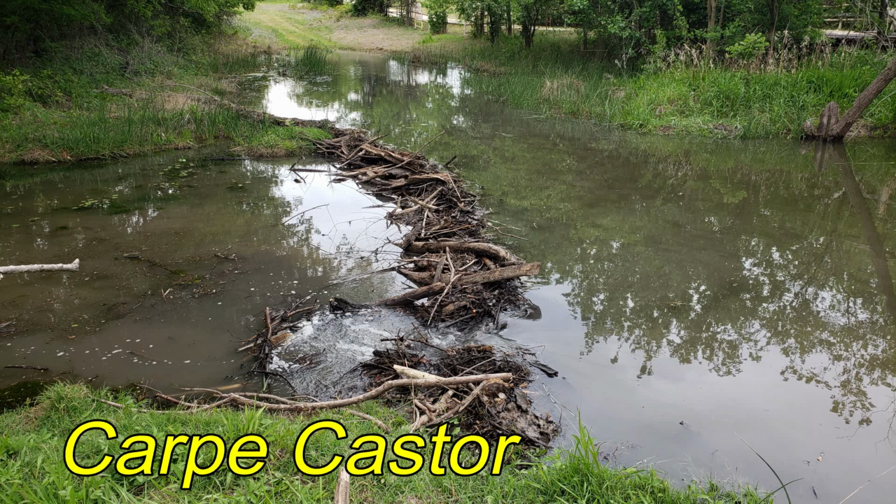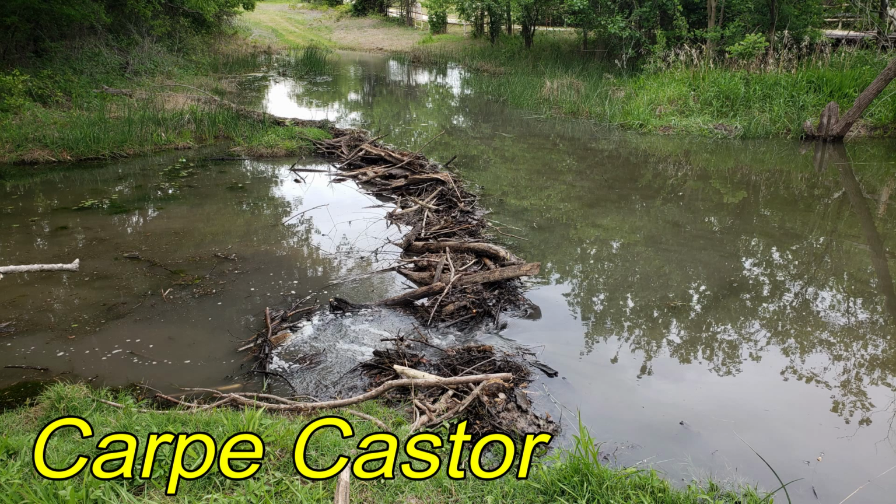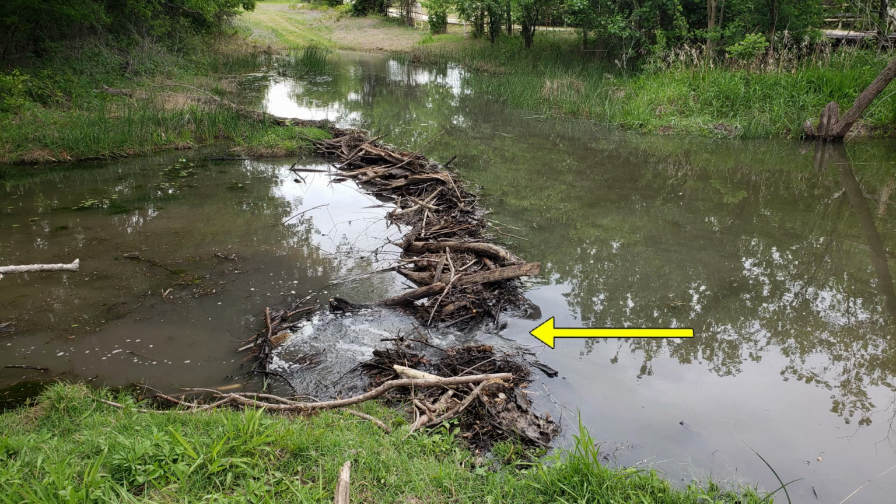Carpe Castor got a call from the landowner that beavers were being a problem on his property. They'd created this dam that we knocked a hole in, in order to drain some of the water to get their attention. We did this because the dam is blocking up the creek, which is causing the low water crossing to be flooded, and the rancher can't get equipment in and out of the property in order to do work.